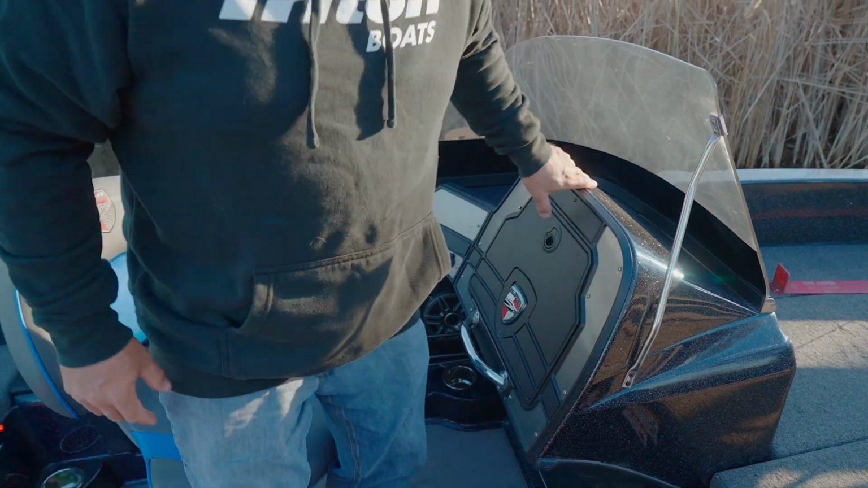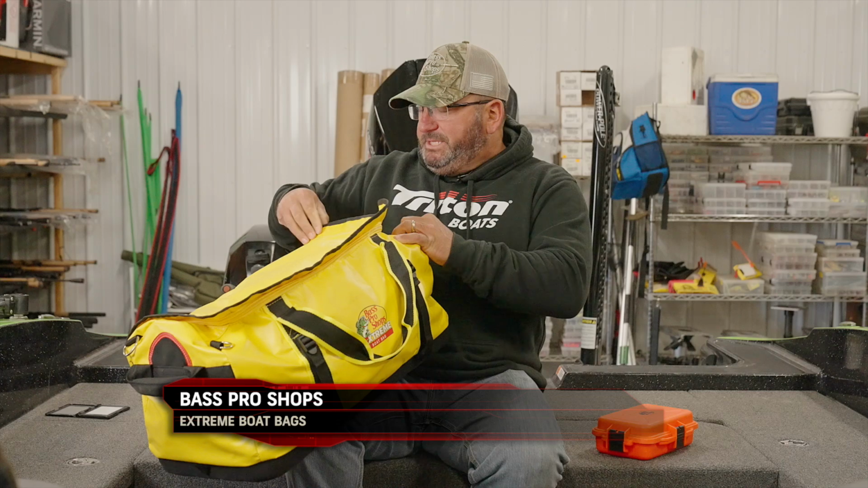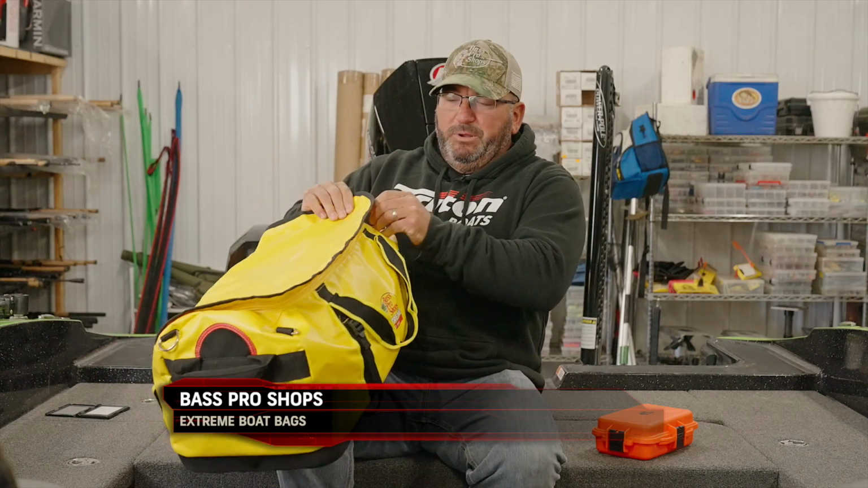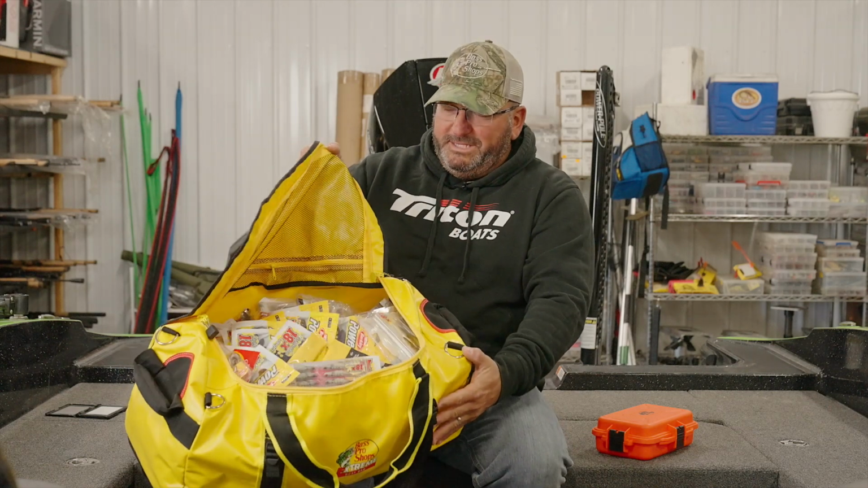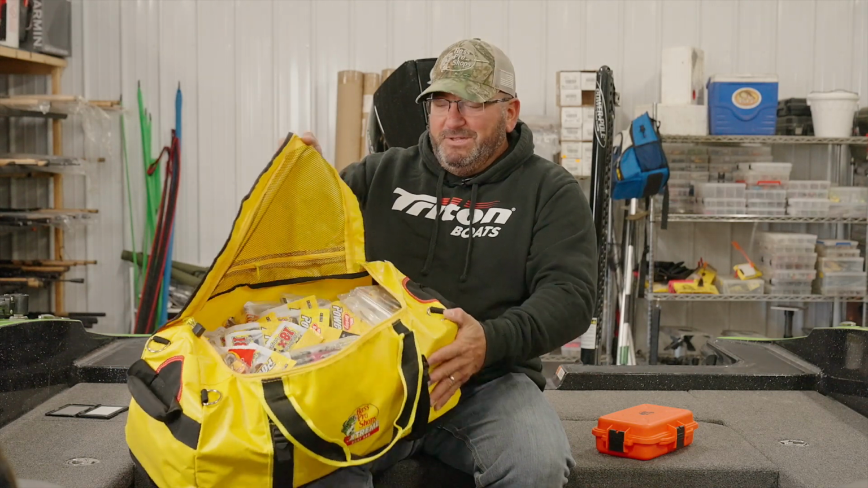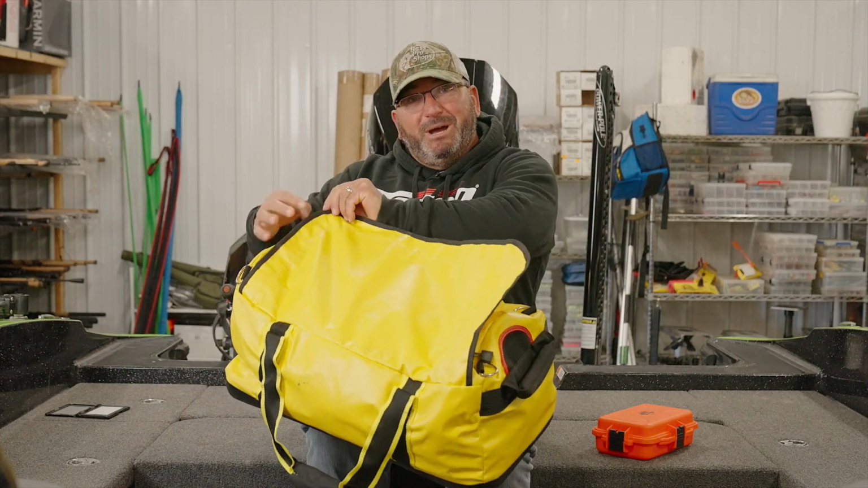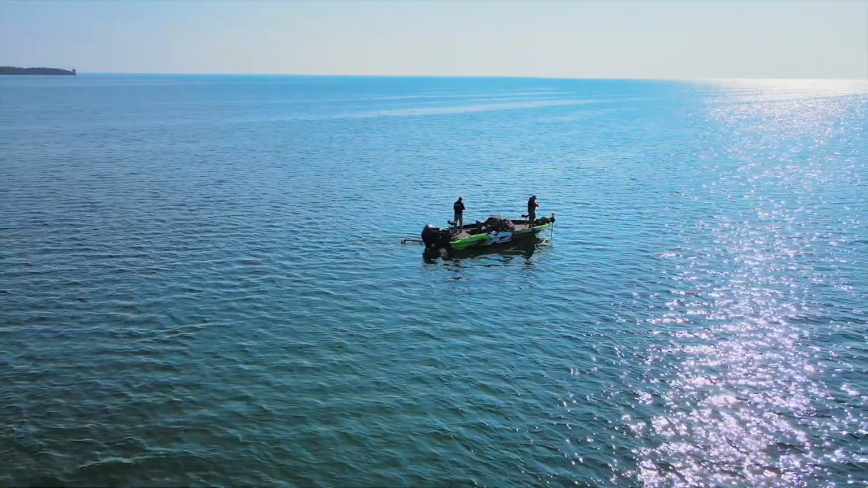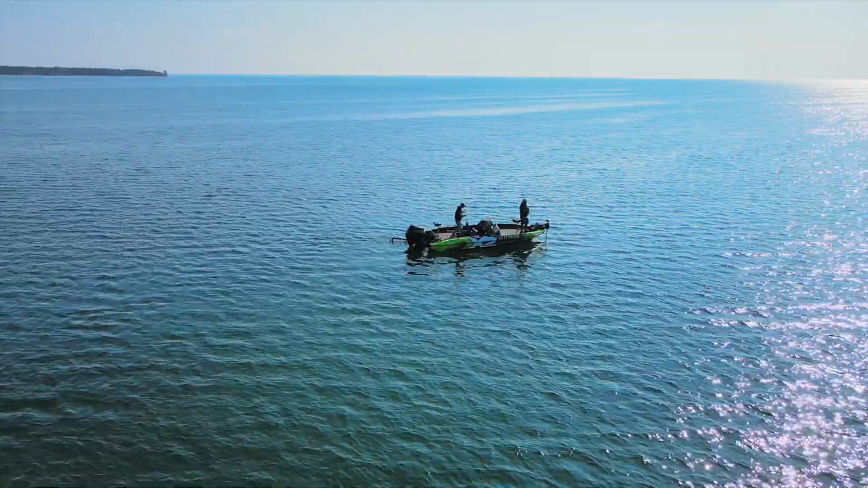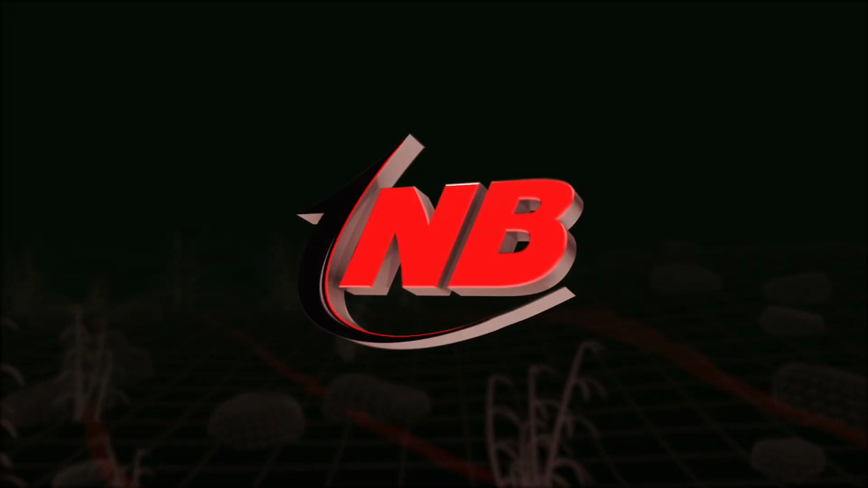The other piece that I use is the waterproof boat bag. Once again, this is just another way to put a whole bunch of different tackle into a waterproof setup. In this case, I've got it loaded with the good stuff. It's just another piece that I can use to contain my tackle and keep it organized. I know what's in here. It gives me increased storage space, keeps my tackle protected, and keeps me organized so that I can concentrate on catching more fish.